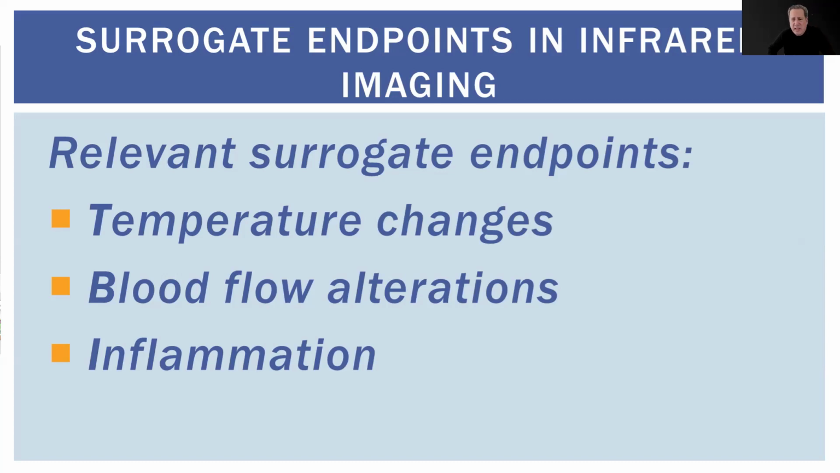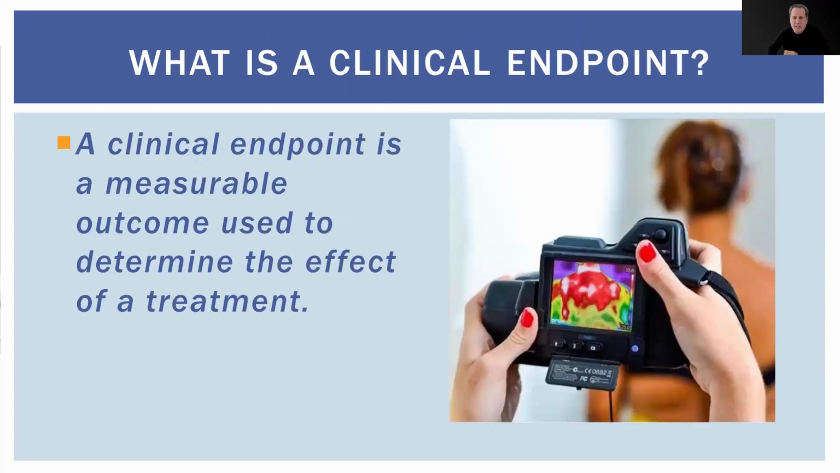Point of care infrared imaging must be fast, must be easy, and must be early. I can use infrared imaging to identify whether we have reached the surrogate endpoint and not the disease itself. I repeat, I can use infrared imaging to identify whether we have reached the surrogate endpoint and not the disease itself.